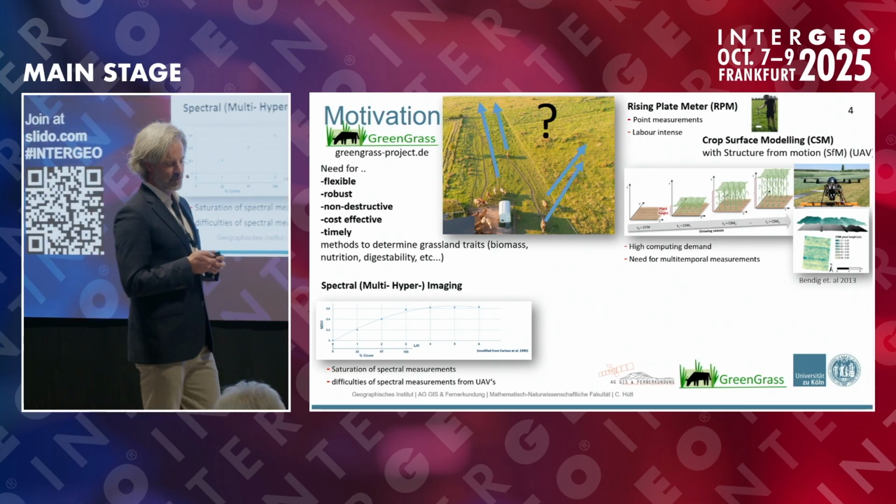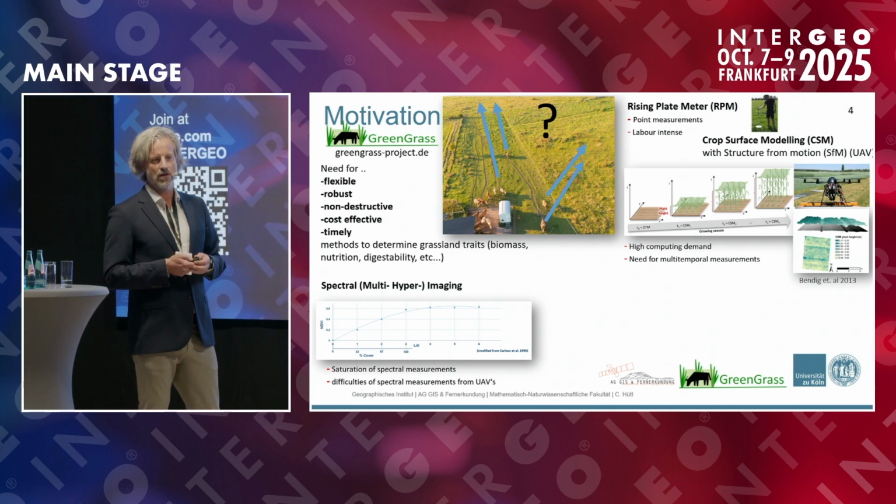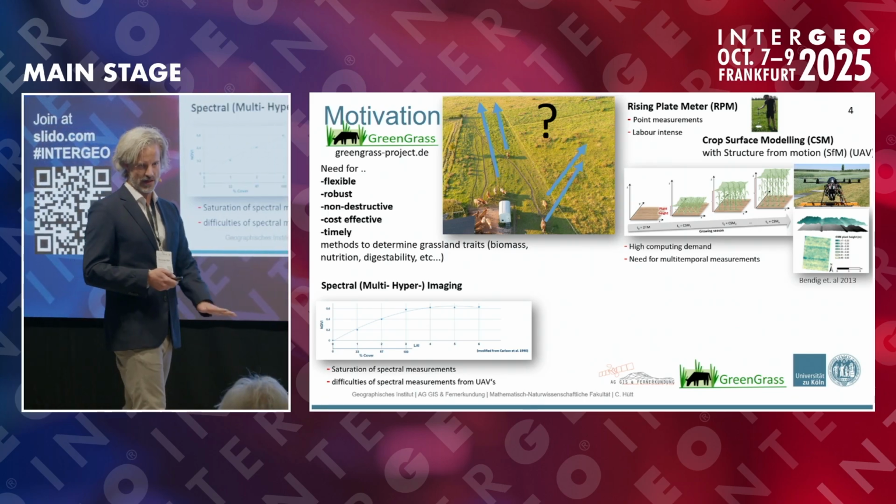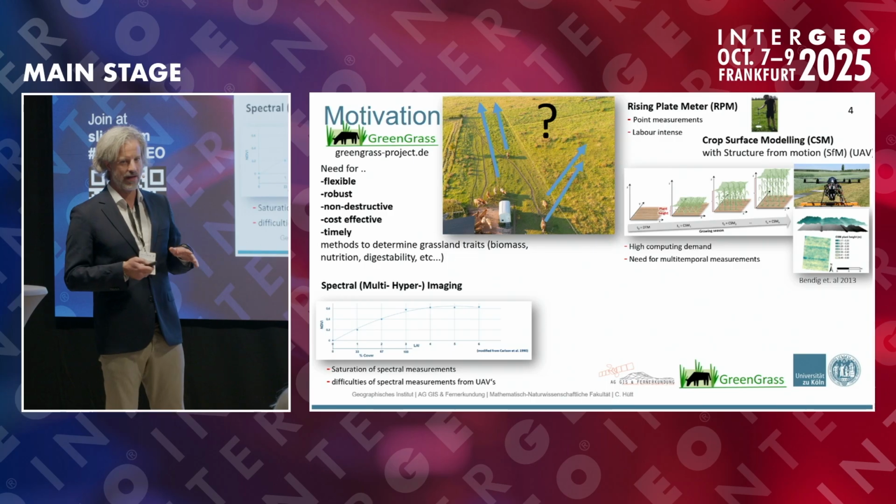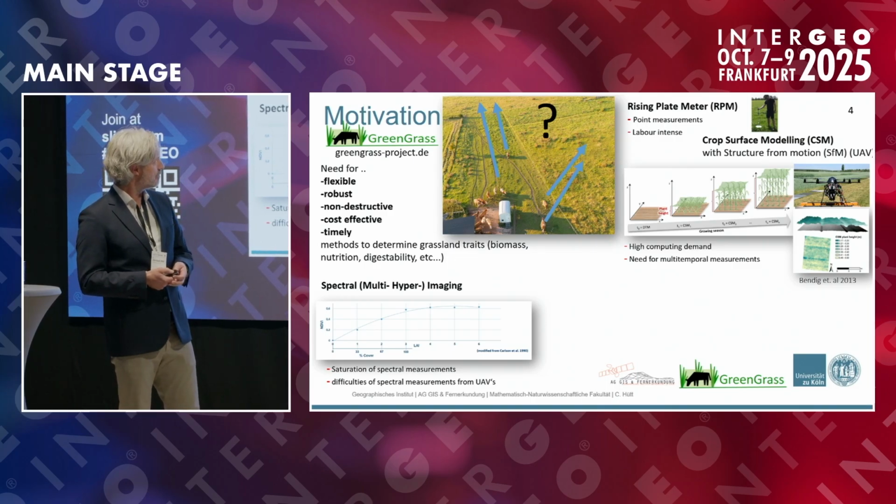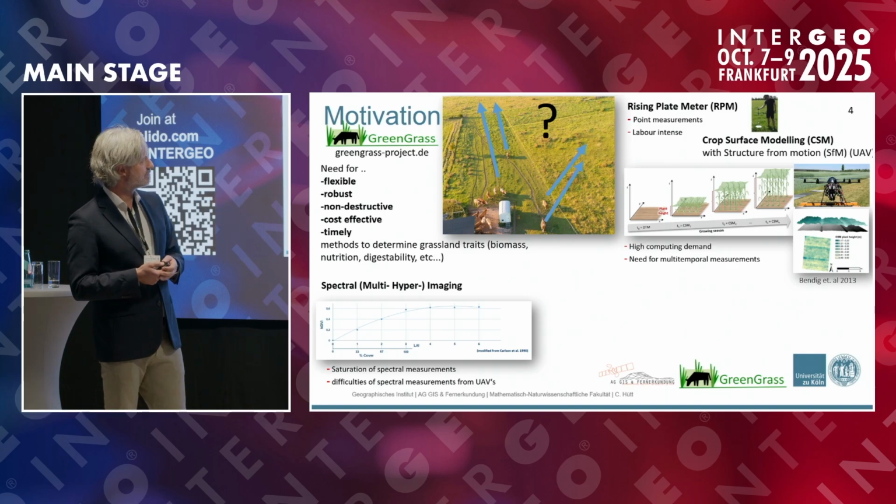In our working group, we've been working since 2010 on a concept called crop surface modeling. We would investigate the field at different plant heights. In the beginning, you would have the ground level, and then in subsequent times, you would create a model of the surface, and you can very well model the amount of biomass that is currently there by 3D reconstructing the plant height.